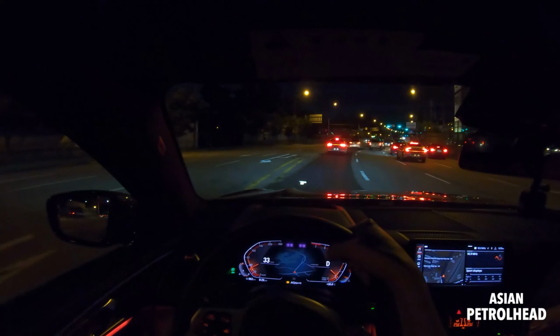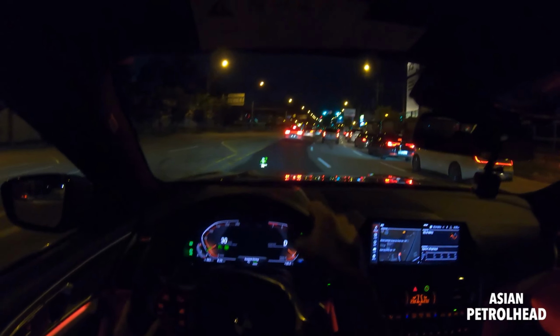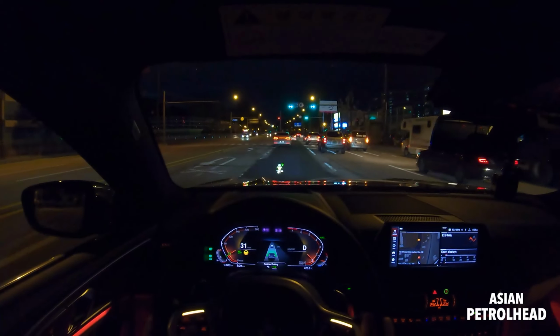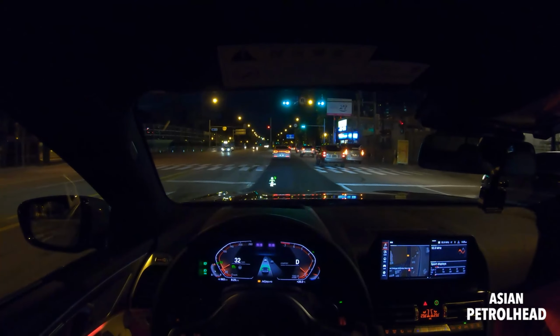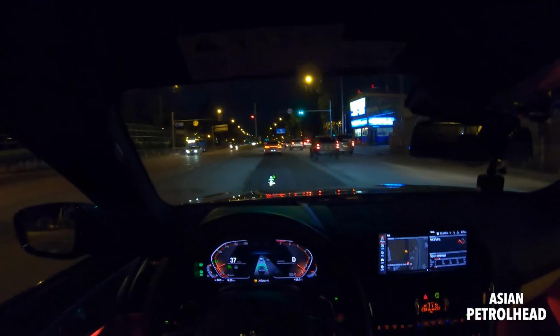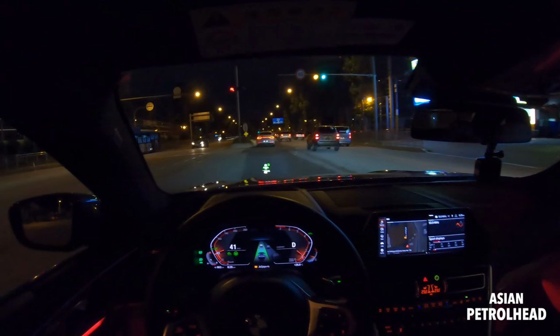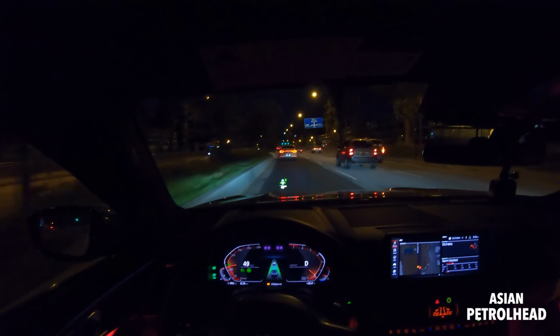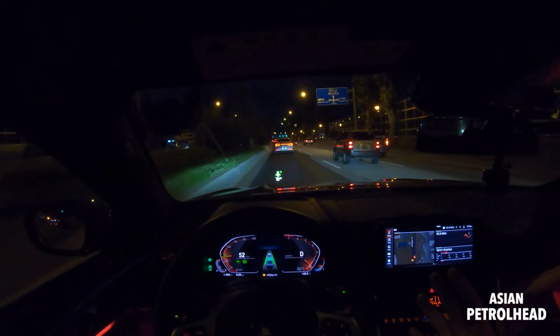It's very good. We also have adaptive cruise control with lane keep assist. So let's see what it can do. In city driving, it will also come to a full stop if the lead car does, and it will follow the lead car if it does.